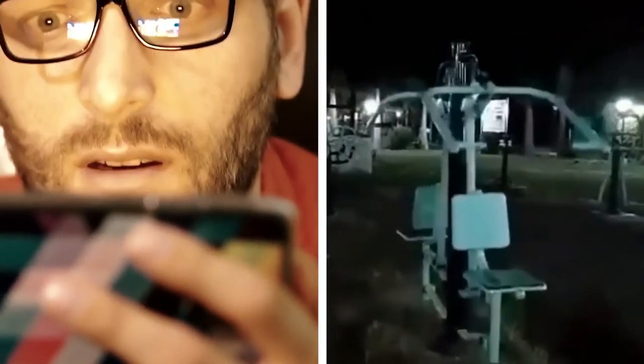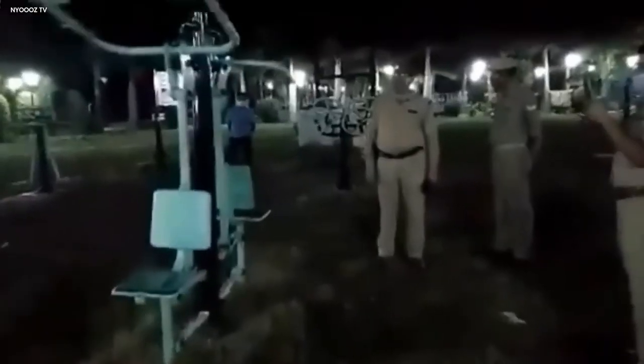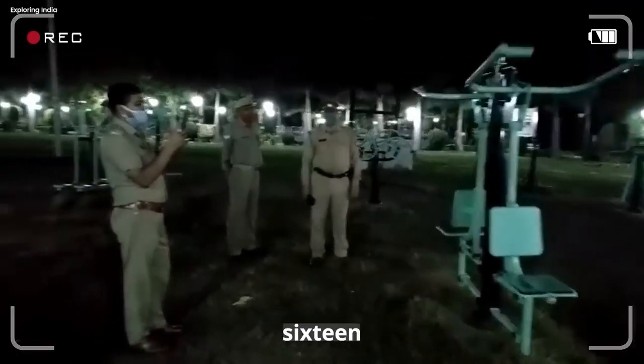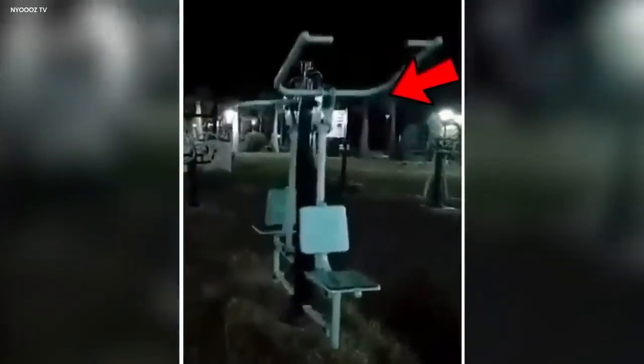People who saw this got scared, feeling a spooky kind of shiver. Police officers, usually strong and in charge, looked confused in their uniforms. They couldn't believe what was happening. It was like the ghostly gym took over. Panic hit them, and they couldn't figure out this strange situation.